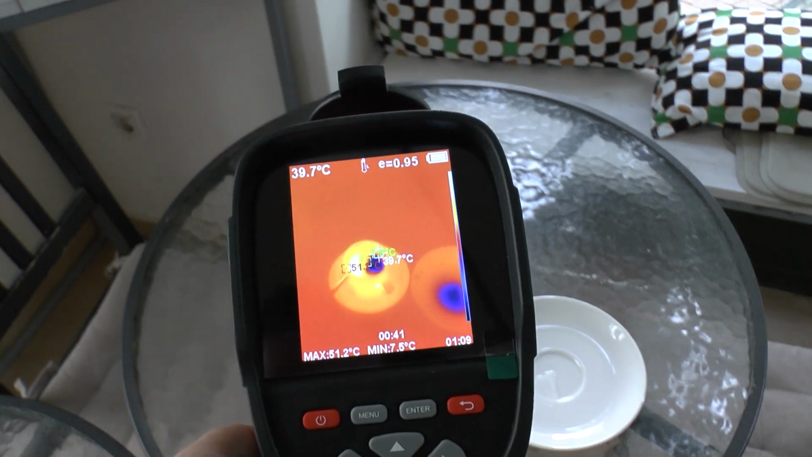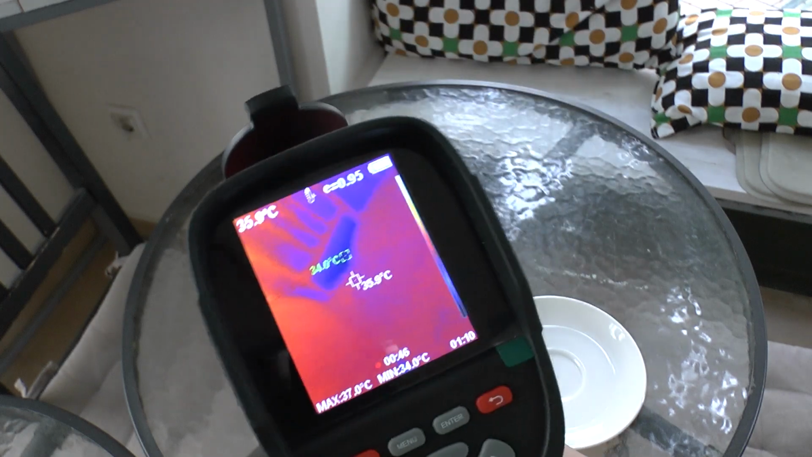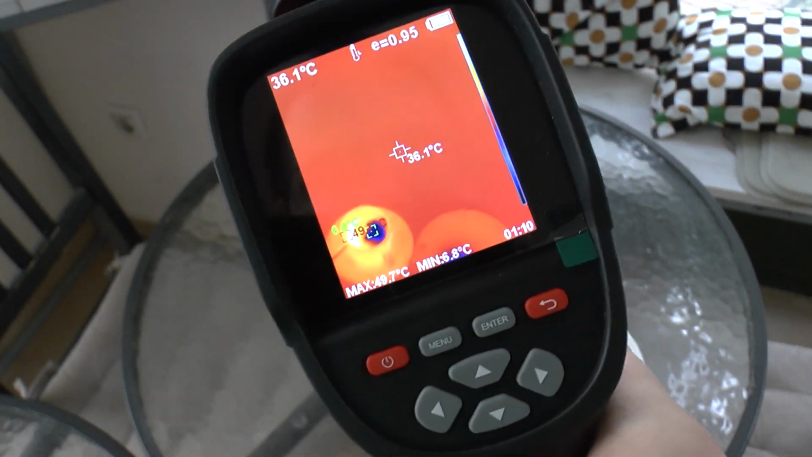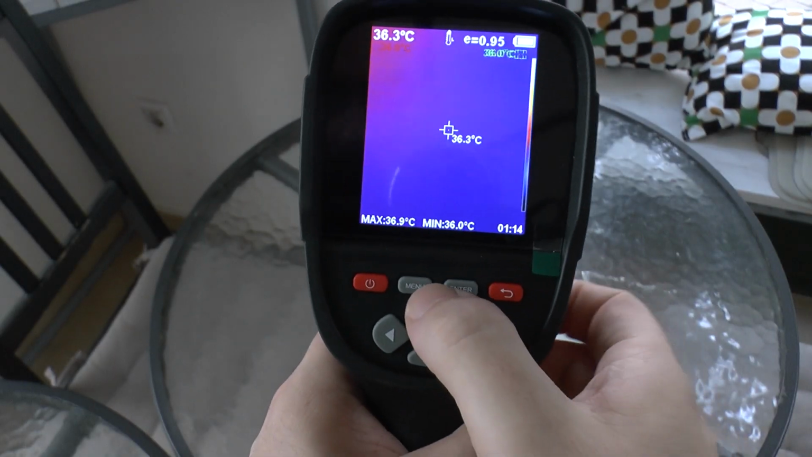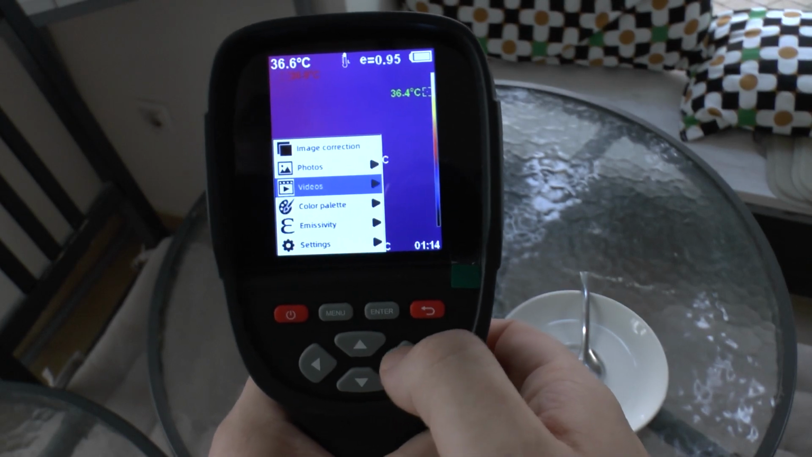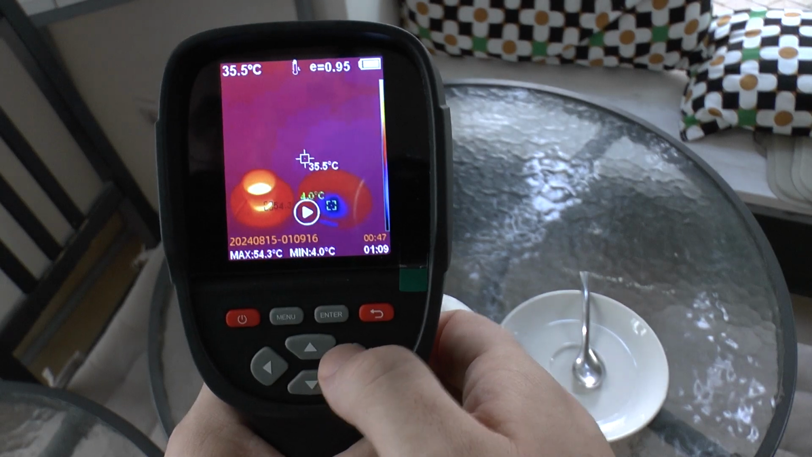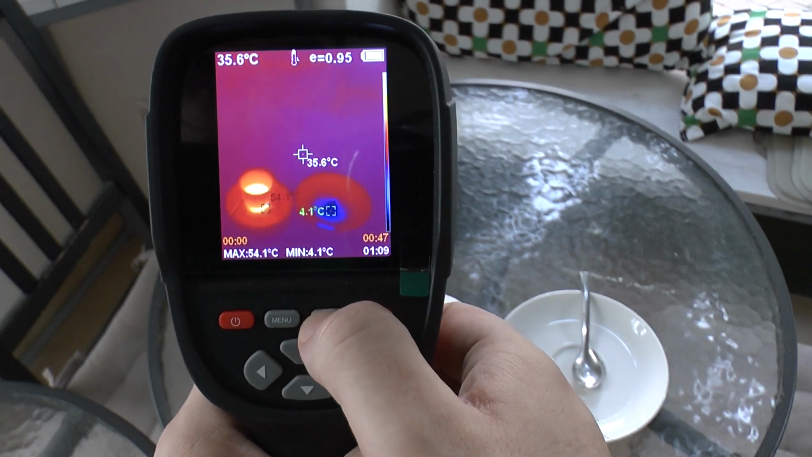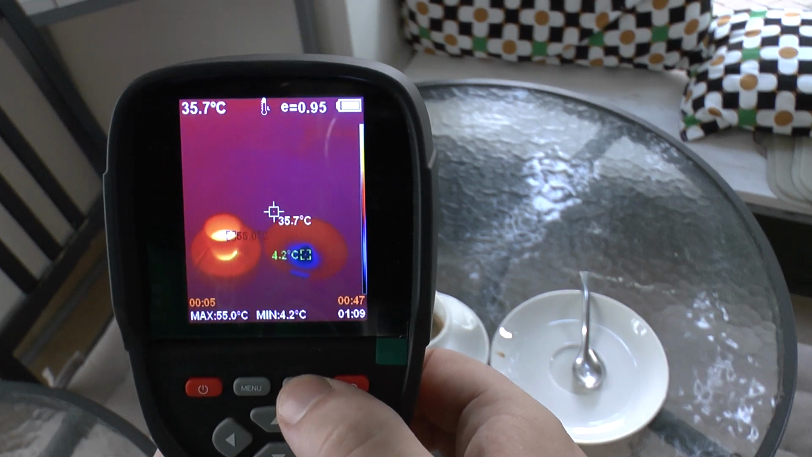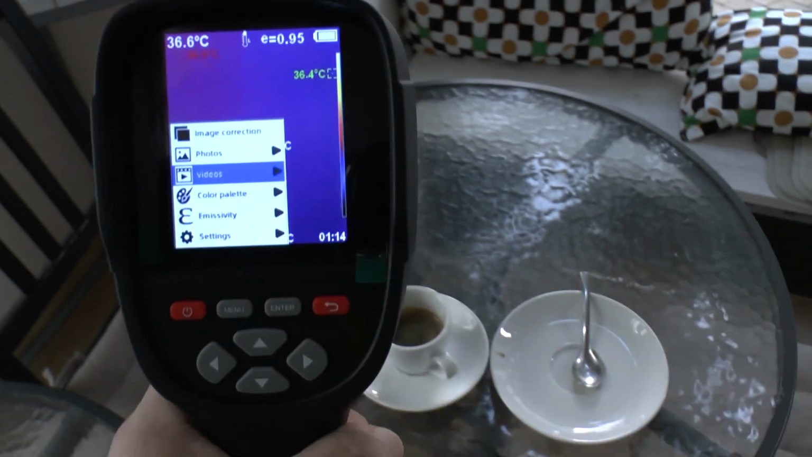And yes, when we want to end filming, we just push the stop button again. And now it says end recording. And yes, all my poor panel workers' work is not for nothing, because now we go here to videos, check, and now we get here some basic video viewer capability. And you see we can look at the video on the camera. And yes, of course, I'm going to be putting the full video in later.